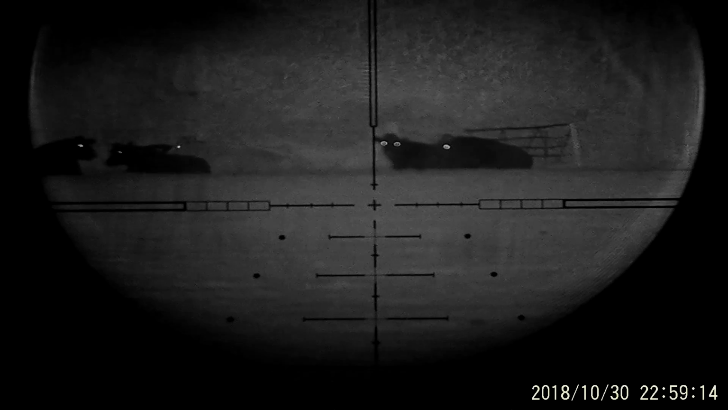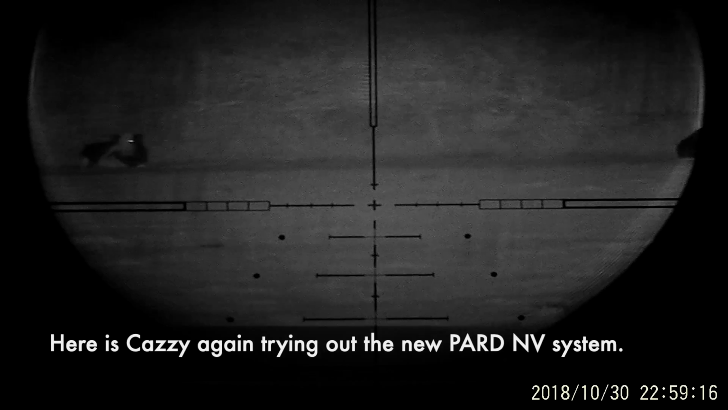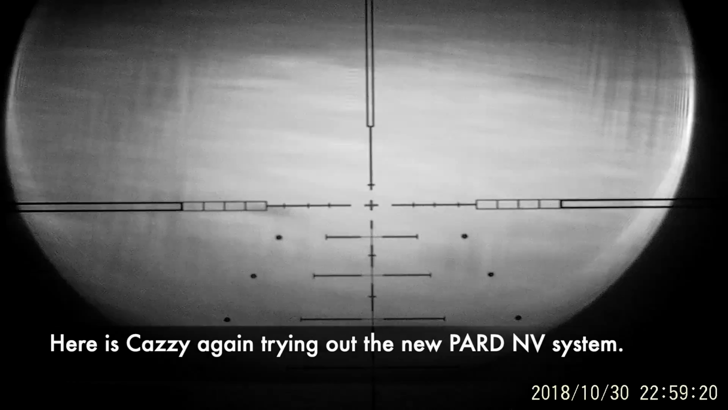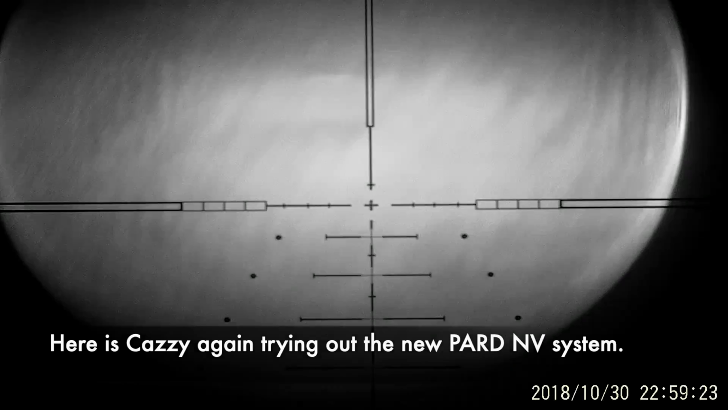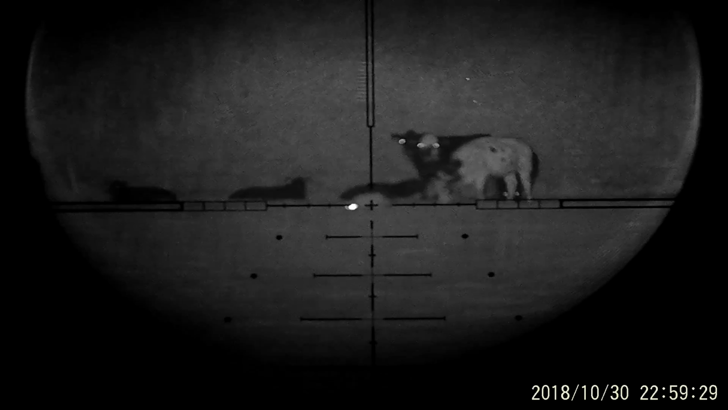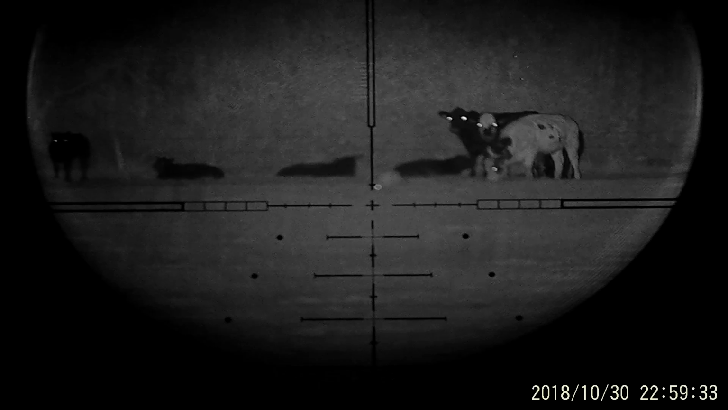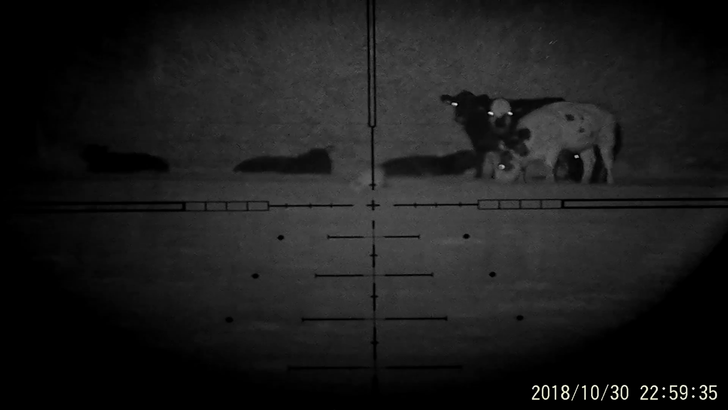Say again. Where is he in regards to your cattle? Oh yeah, I see him, yeah. Yeah, I found him. I'm looking too far right. Still along with your cattle. So he's not safe. Yet. I think we'll just sit and wait for him. But I mean, honestly, this night, fucking night vision spot on.